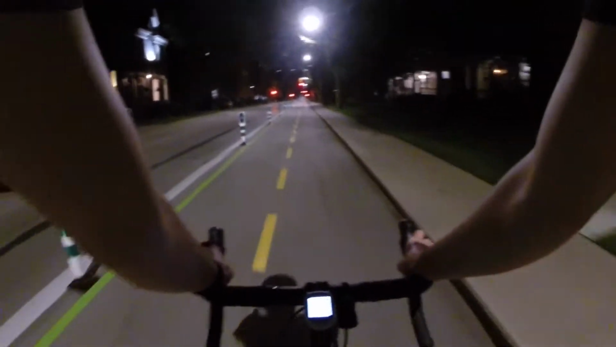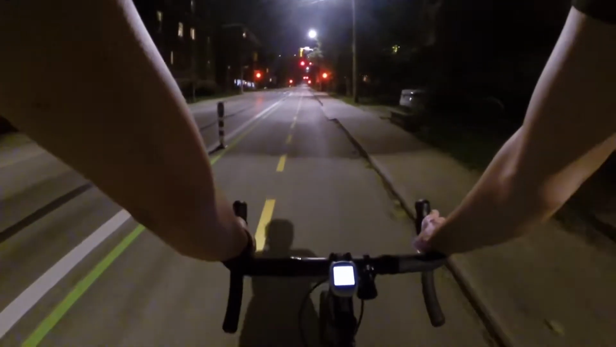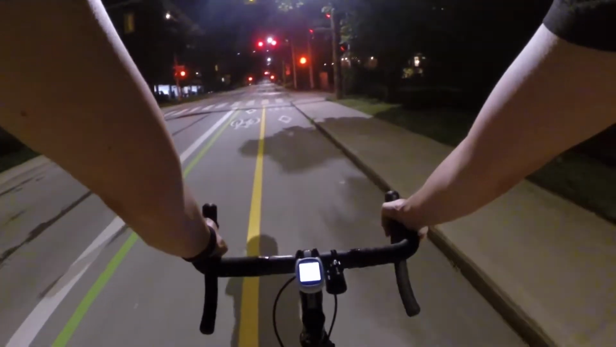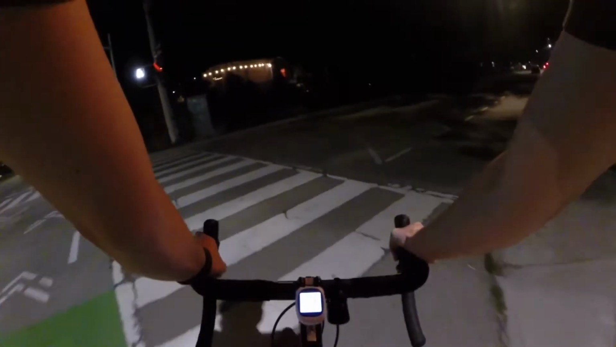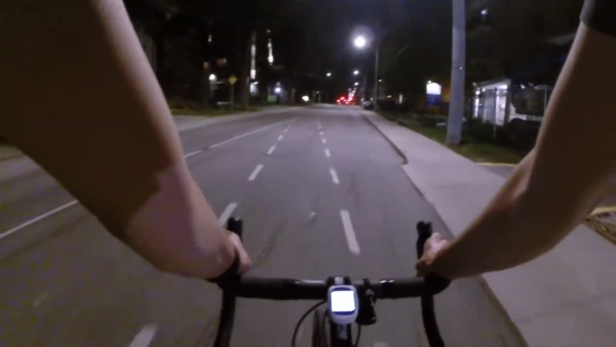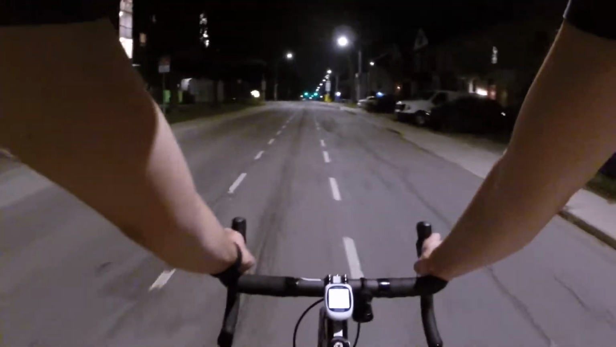So I believe this neighborhood is Corktown. I believe, but oh no, maybe not. Durand, maybe. I think it's Durand. Corktown's one more east. So this is Charlton, I just turned on here. So we're headed east right now. Wait, no, sorry. We're headed west right now. I don't know why I'm so mixed up in my directions, but I am.